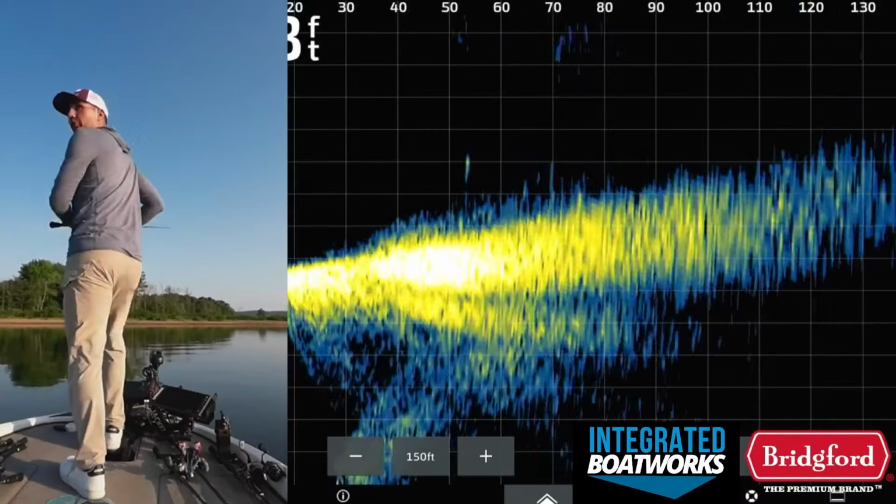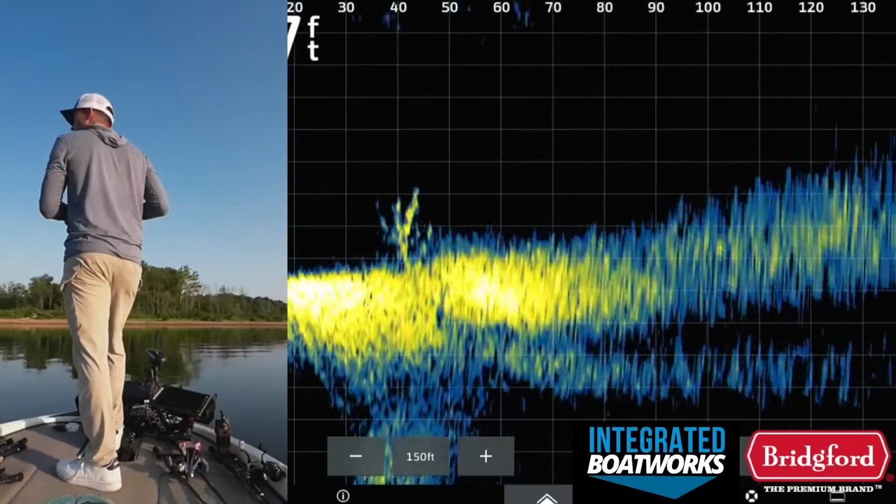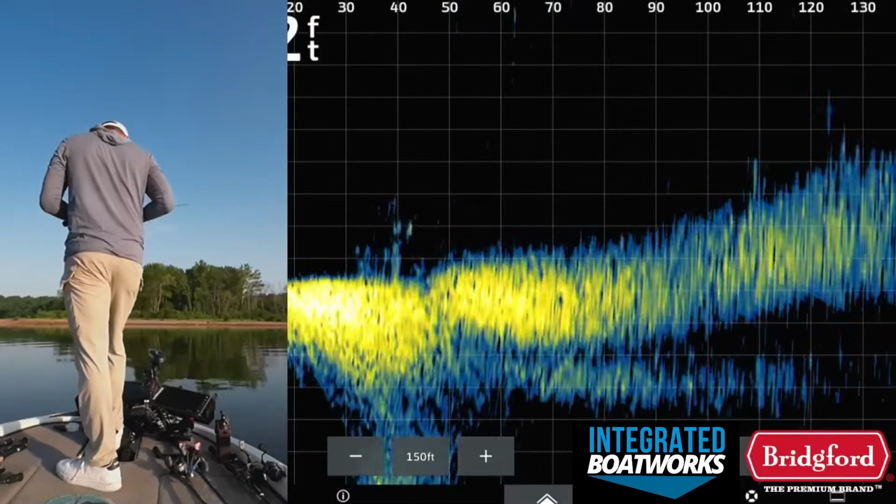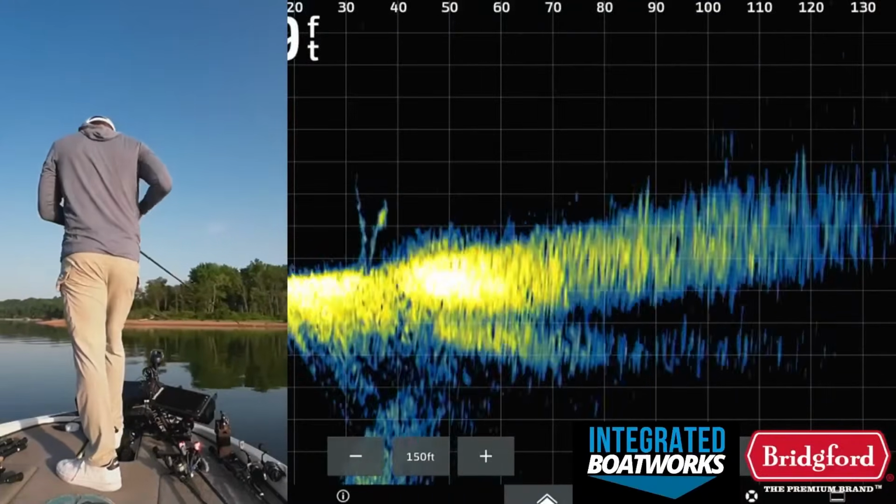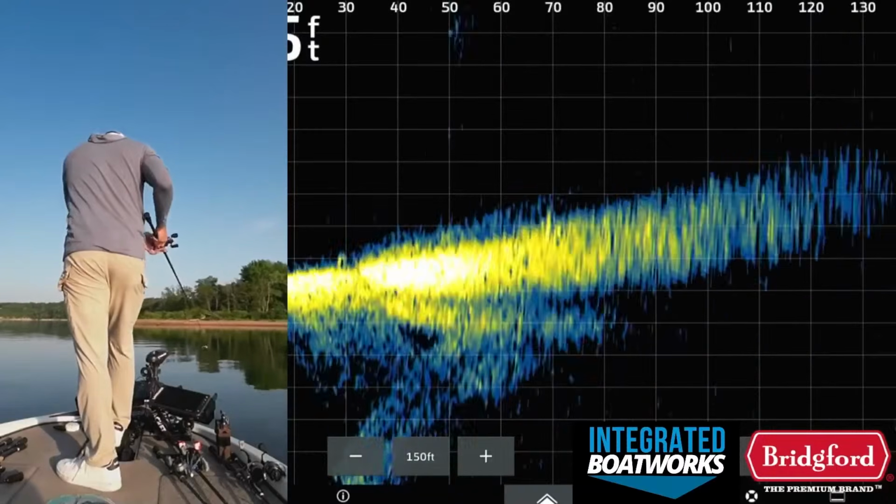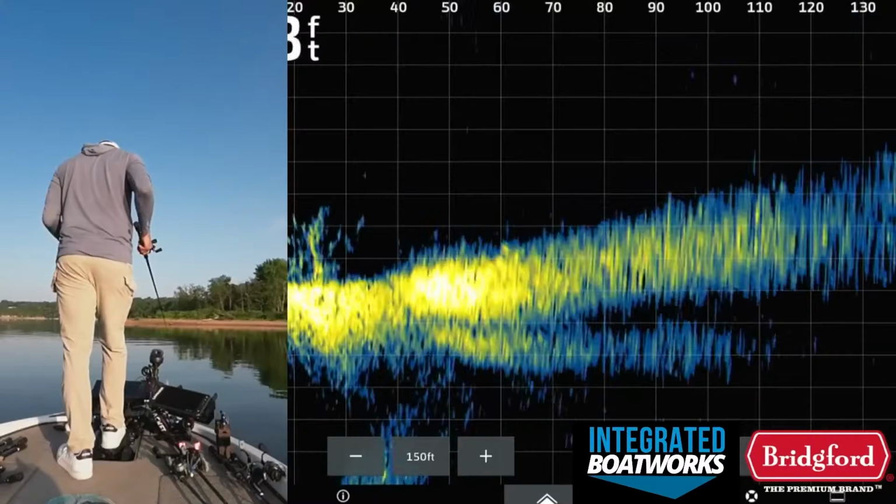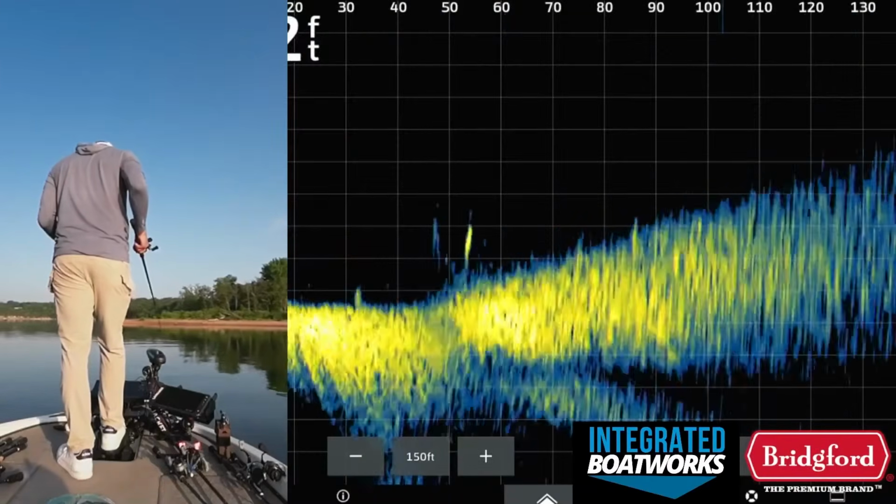A lot of them are roamers. I'm gonna just kind of get out here for a second because there's a bunch of freaking schoolers out here. Just want to see if I can catch one. Oh, there's some fish. I kind of need to move around with this Livescope because there's so many fish that are just roaming and chasing right now, and they're just not locked into anything because of the time of day.